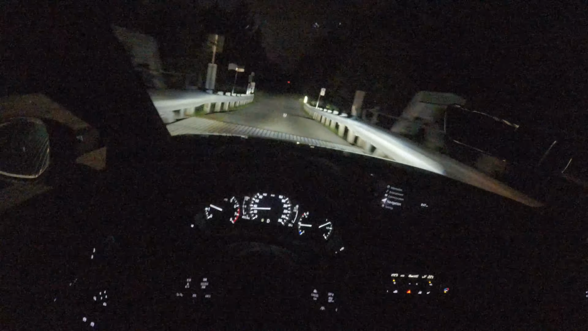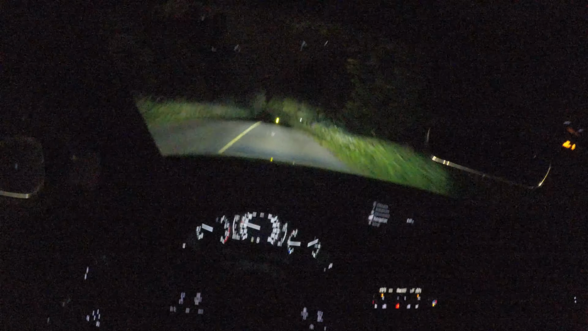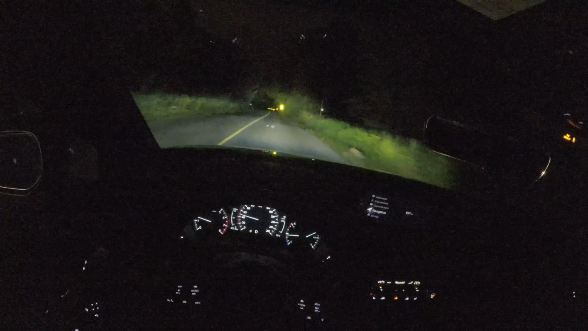And as soon as that one got by, let's put on auto high beams. There we go. High beams are enabled. You just press, there's a button at the end of the stalk. You just press that one, and you got your auto high beams. What we'll also see while driving here is that the headlights will pivot into the direction that we are turning into, which is really nice.